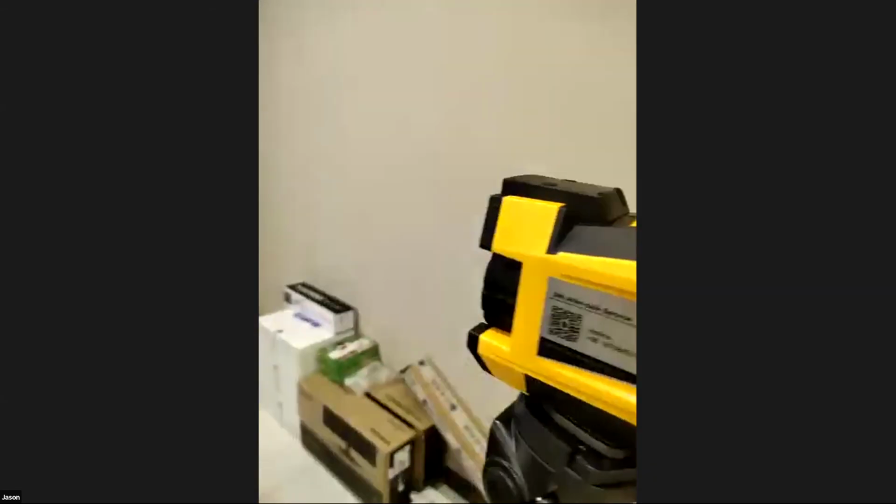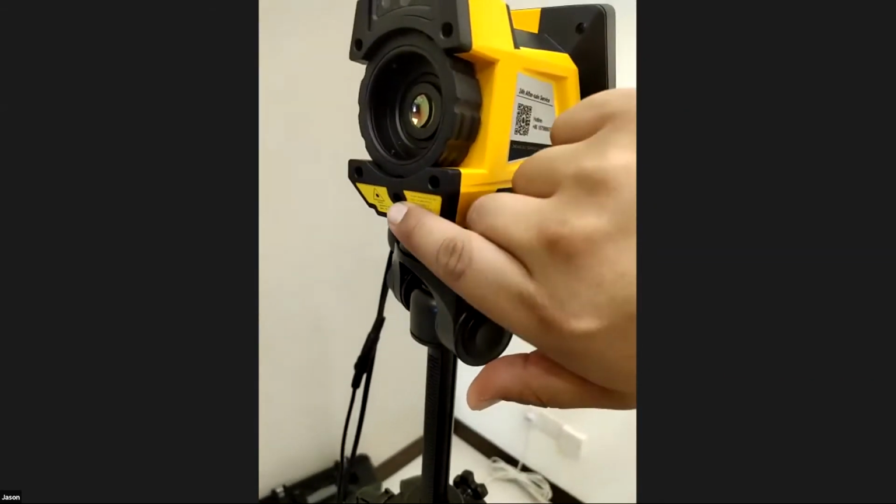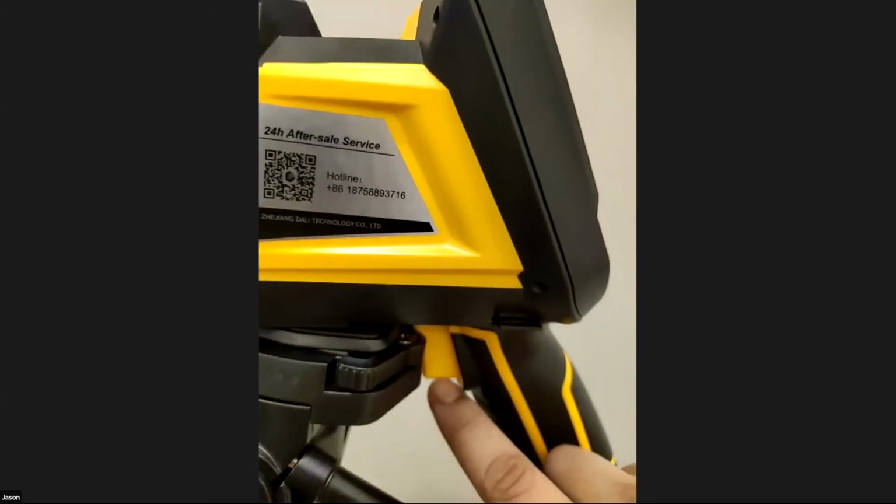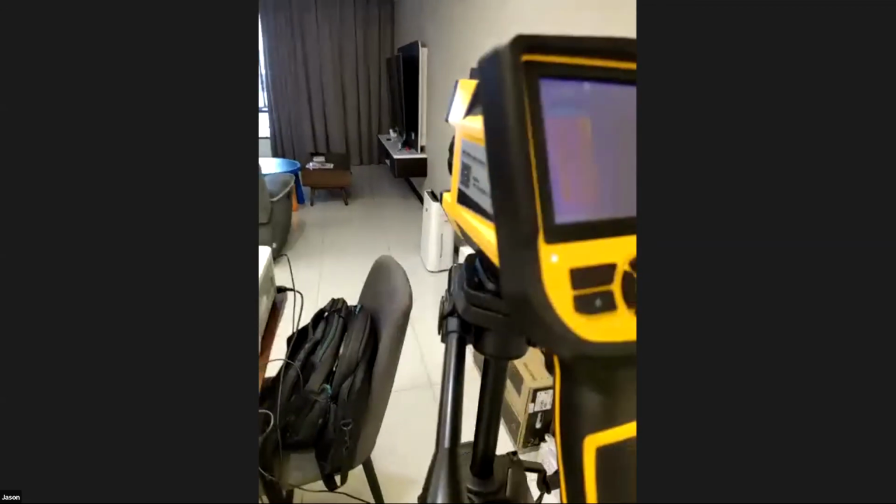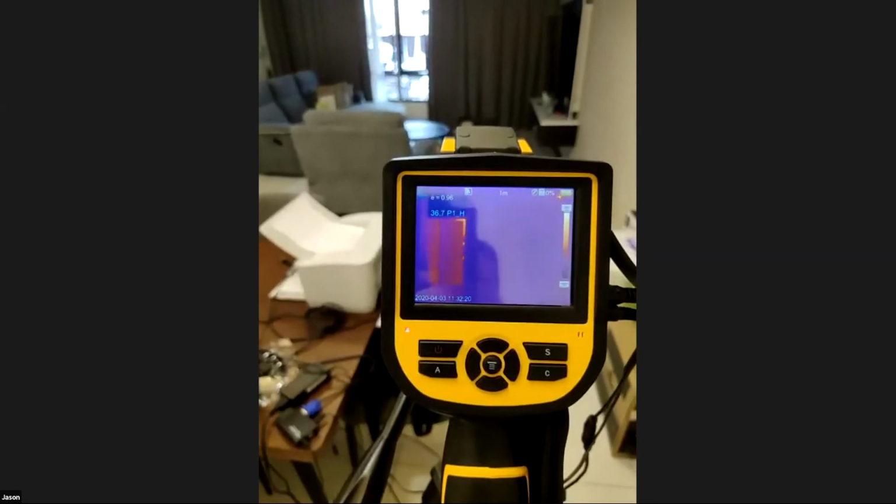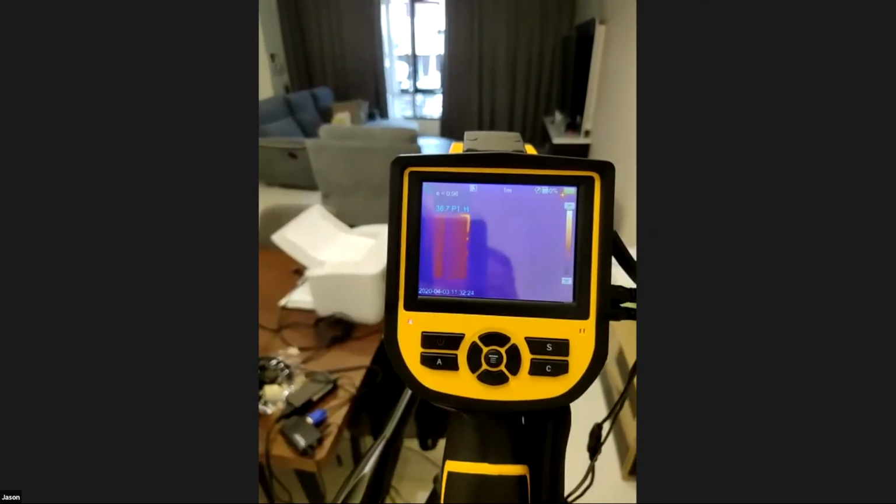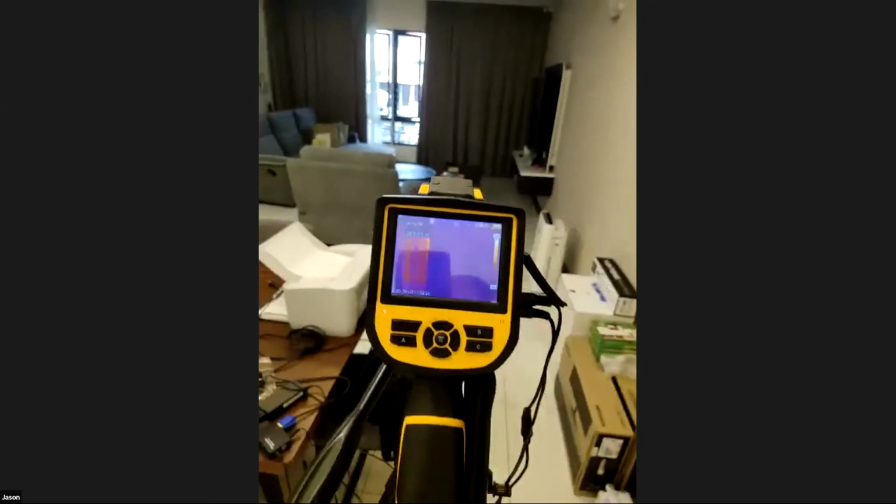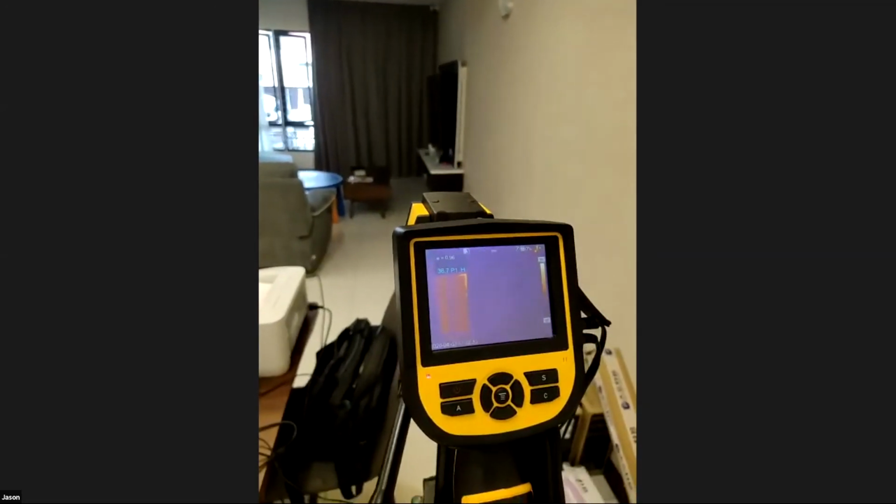In front of it, as you can see, on the bottom part, this is actually a laser pointer. So we can set the triggering button function, this trigger here, to enable the laser. This is for operation where, for example, a policeman wants to scan the forehead of the driver. So you may use this function to point at the forehead and do the scanning. The battery can last for 3 to 4 hours fully charged, and basically it's meant to run 24 hours.